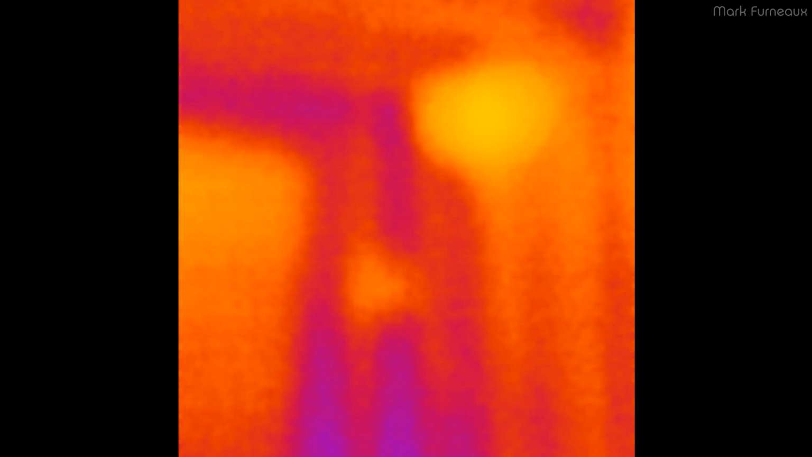So this is the first image I actually took with the camera as soon as I got it out of the box. And as you can see, it's extremely blurry. The thing that's bright yellow in the top right is actually a lamp, a floor lamp. So yeah, you definitely couldn't really use the camera in that state. So they really should indicate that it's adjustable focus.